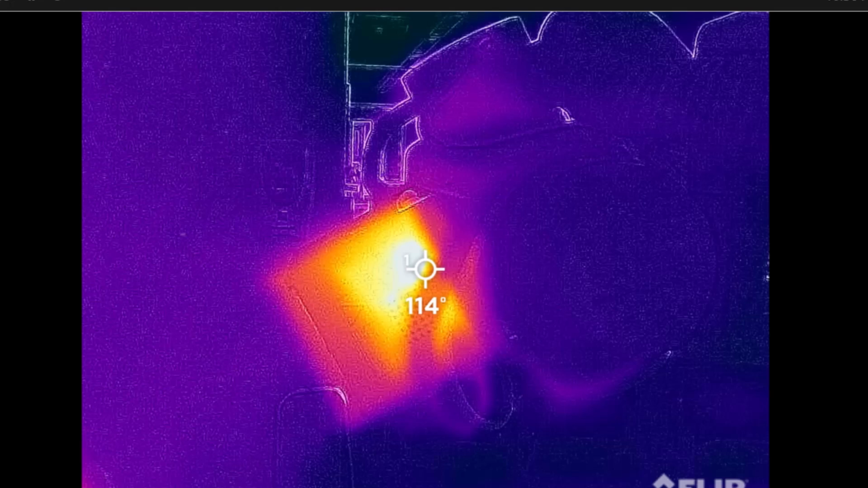You can't even see the X-ray tube really heating up much here. I would argue that this little bit of heat you're seeing here is probably dissipation from the collimator box and not necessarily any exposures that were made. Anyway, I thought it was interesting.